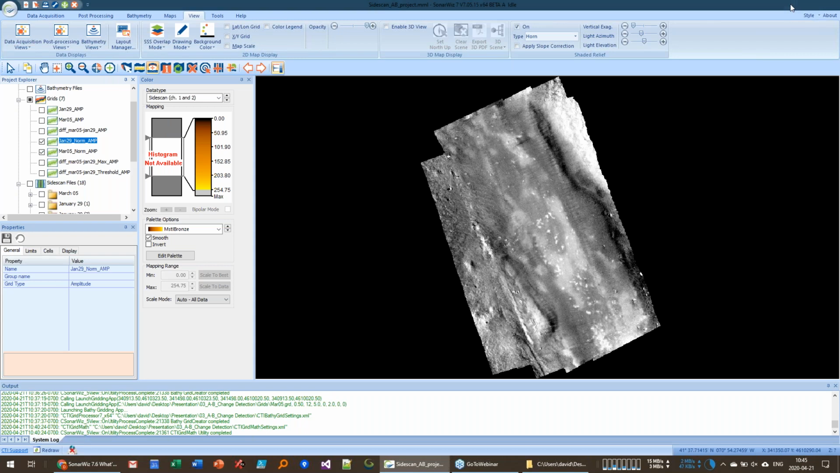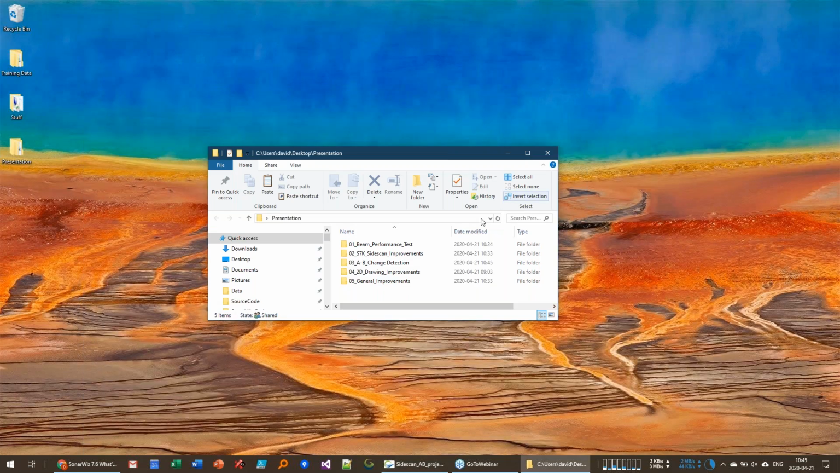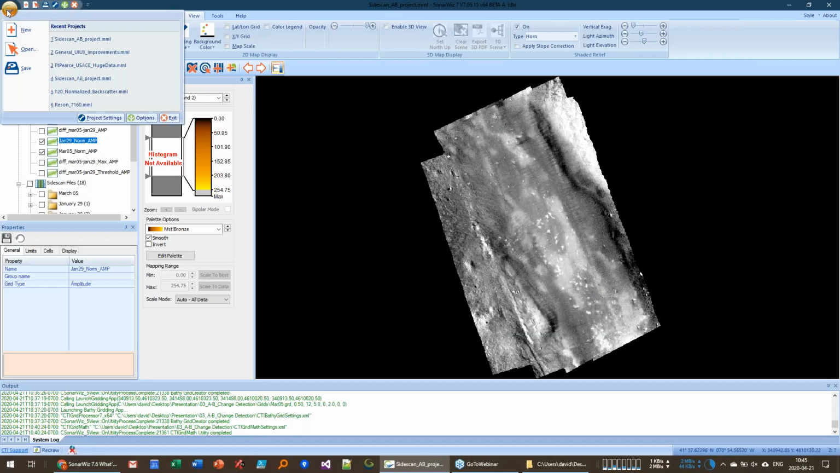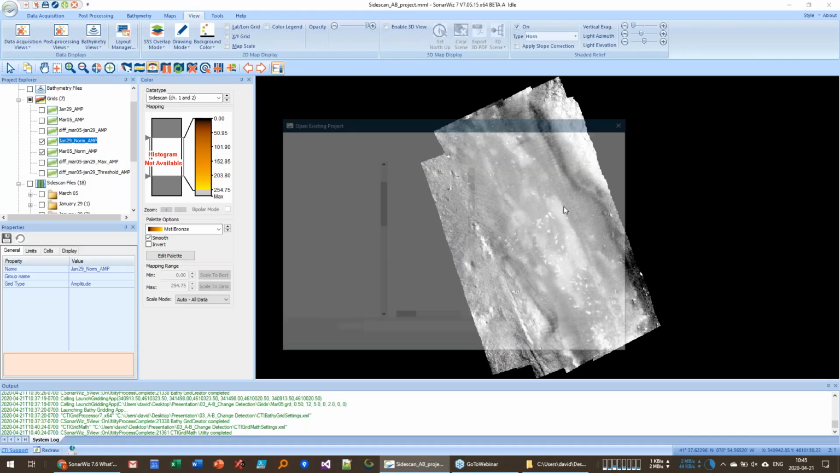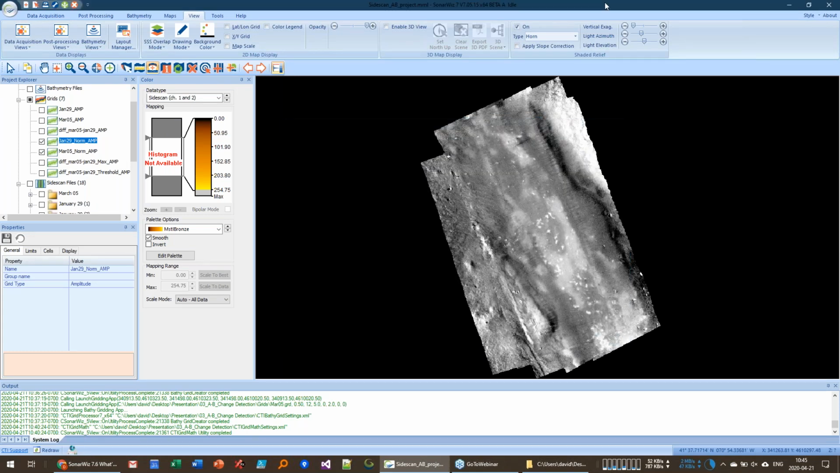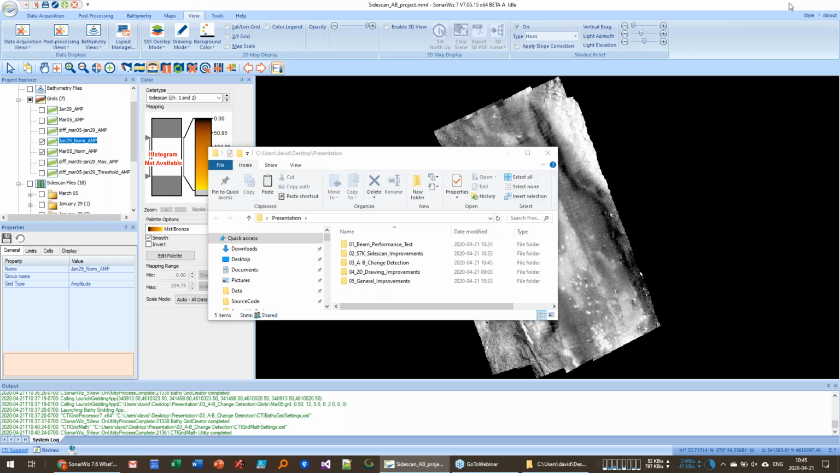Okay, so the next thing I wanted to talk about, which is kind of a big deal, is our drawing improvements. And what I want to start with here is show you what drawing was like in 7.4. So to do that, I need to switch to SonarWiz 7.4.